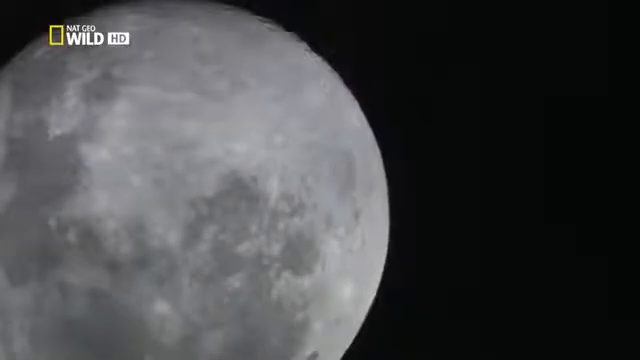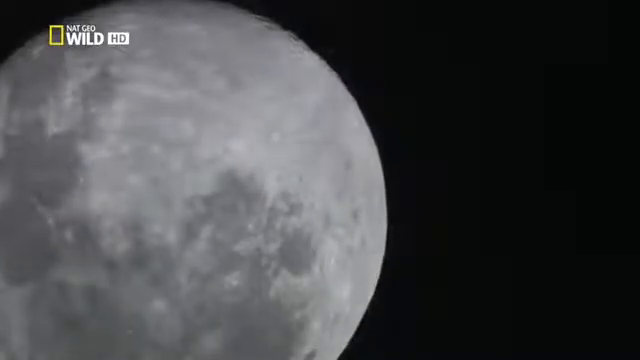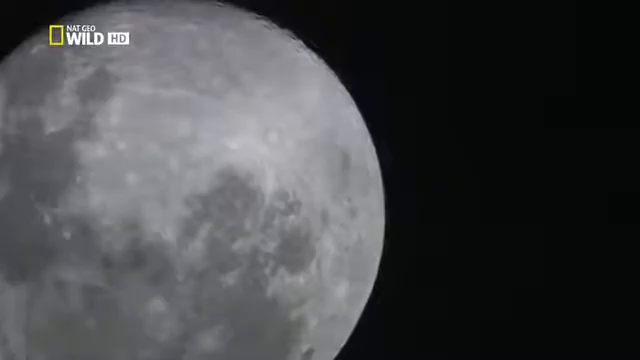Yet without light, conventional cameras can see nothing, even under the brightest of moons. But now, we have the means to see into the darkness. 15 years of development have led to a camera built specially to show the night world in detail. The Starlight camera.